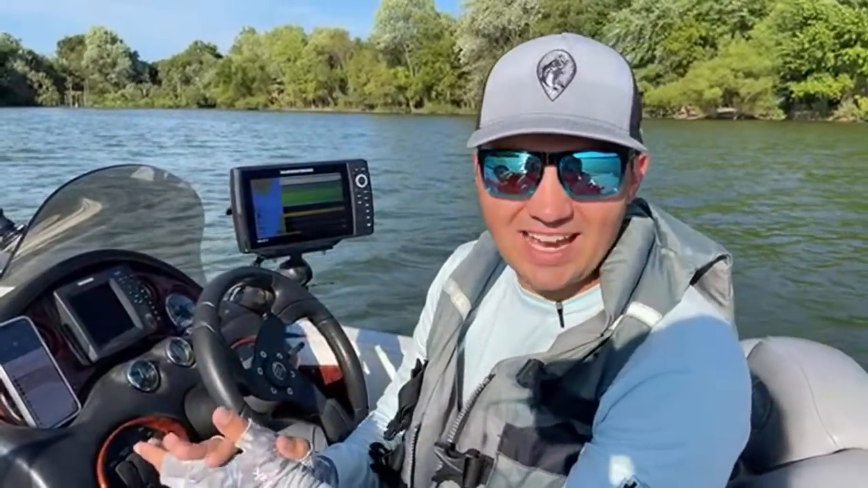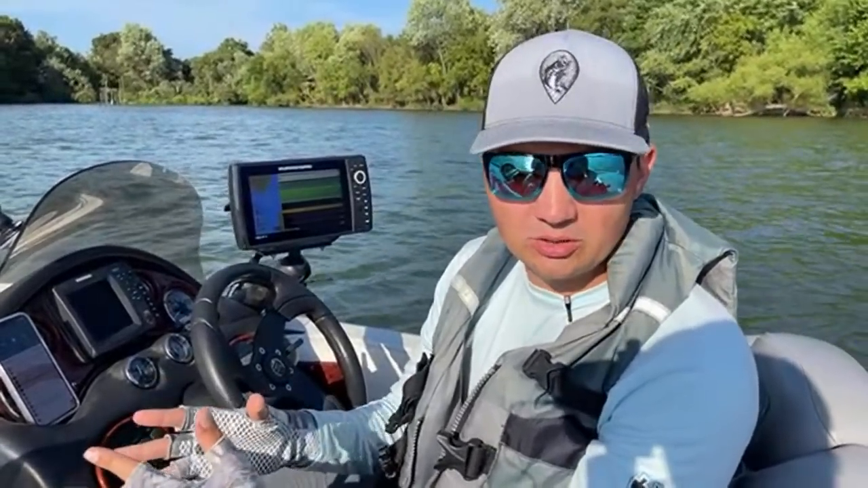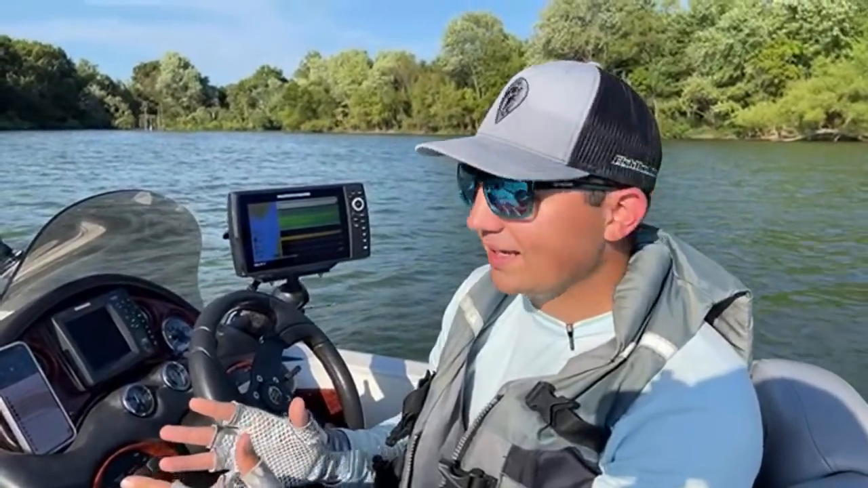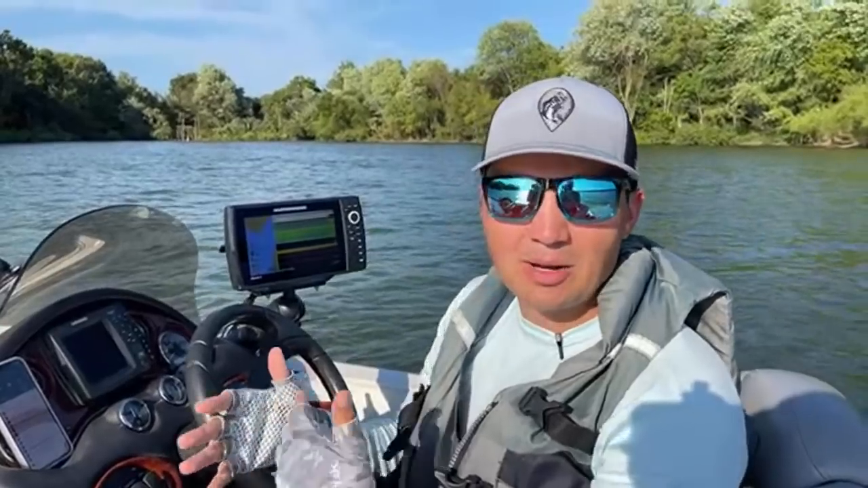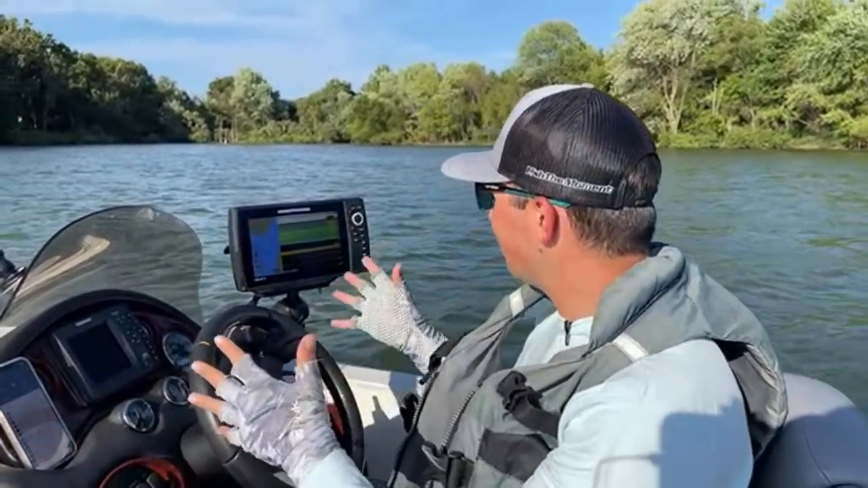Today we have a really challenging situation because we're on a small lake by my house that is usually a really good fishery, but in the summertime it can be really tough. So I want to go through my whole process of how I find the fish, how I set up on them, how I cast to them, how I catch them, all those different things. That is the deal today.